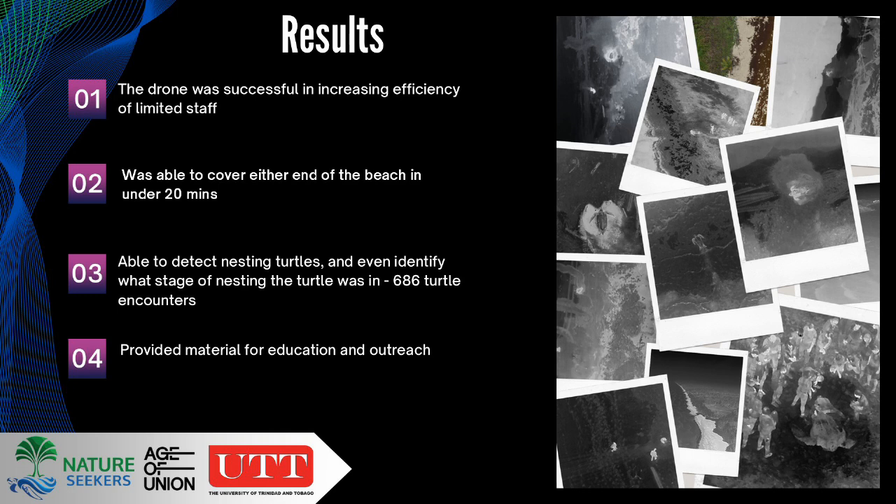So this slide here is a bit of a collage of some of the images and some of the things that we were able to see that weren't really reported. I could try to point out a few of them. If you look at the image to the bottom right, we're seeing 3 patrols surrounding some lines on the ground. So we were able to even detect hatchling tracks coming out from a nest. That's this photo right down there, and we were able to pick that up on drone.